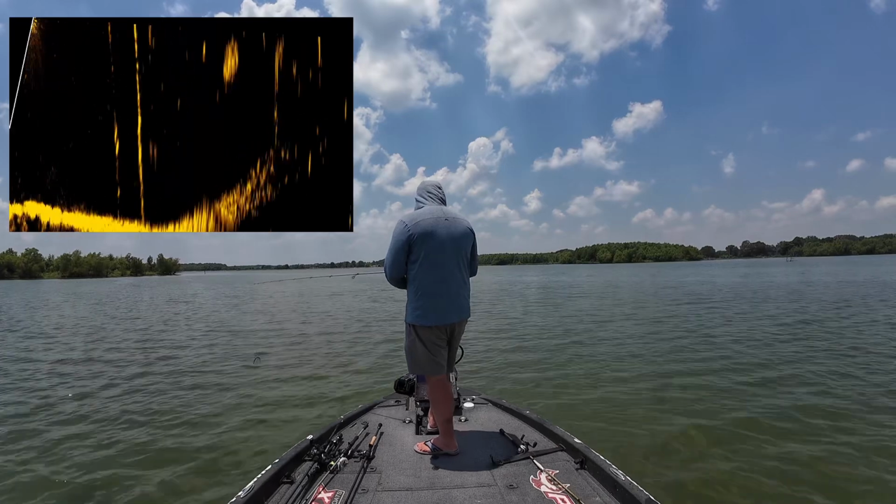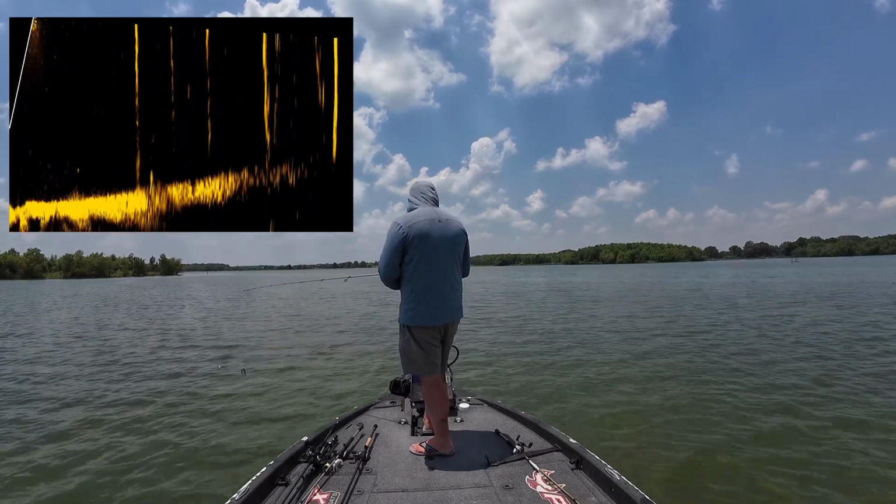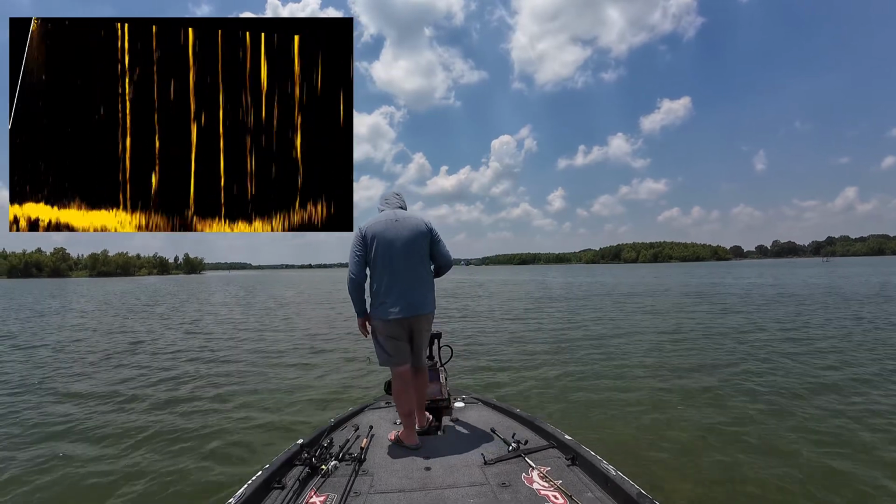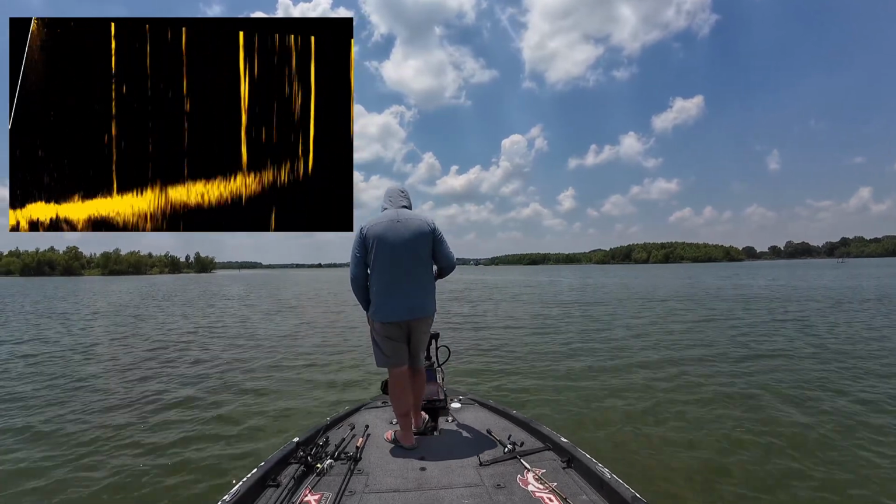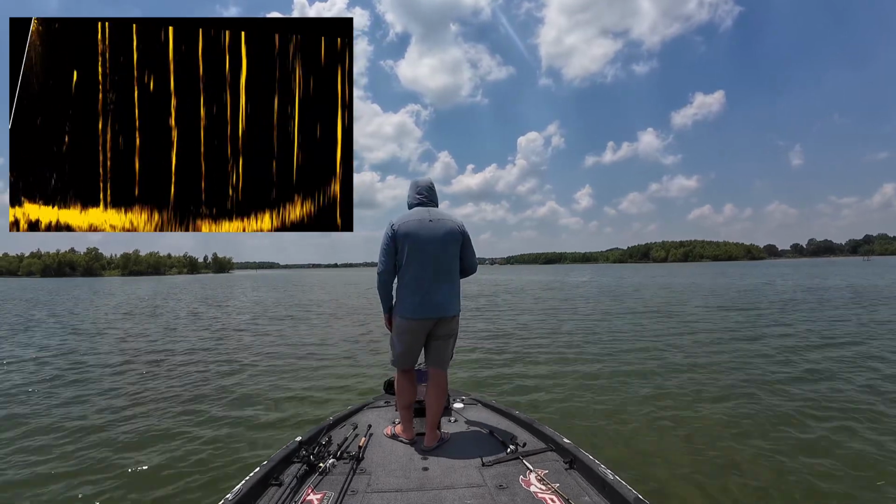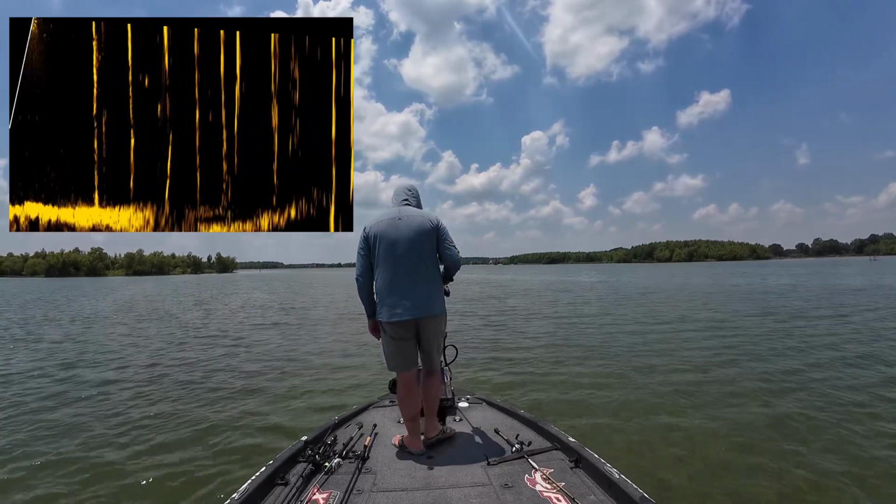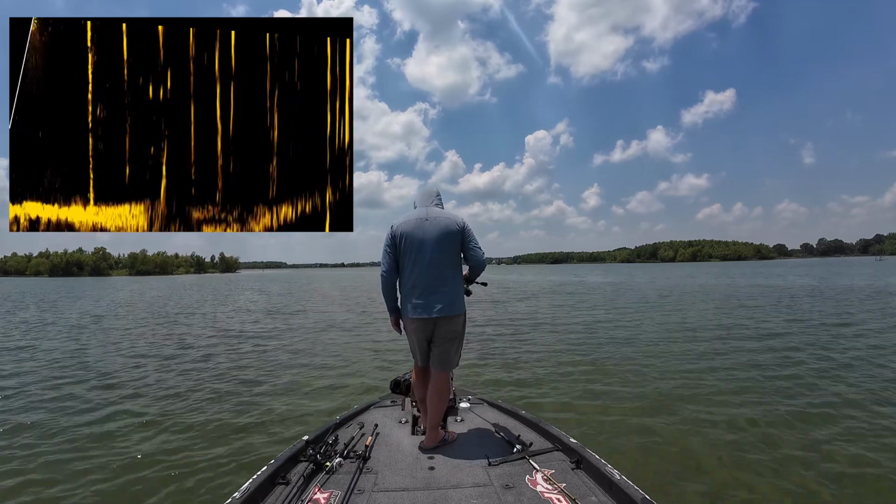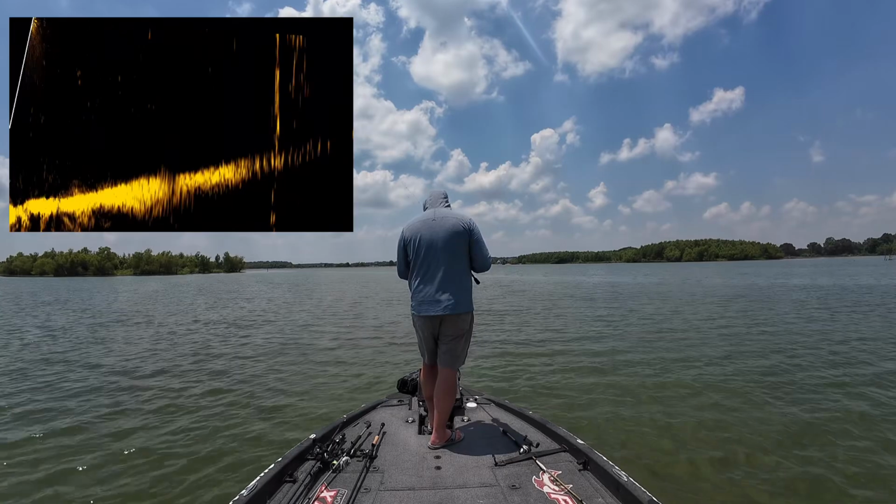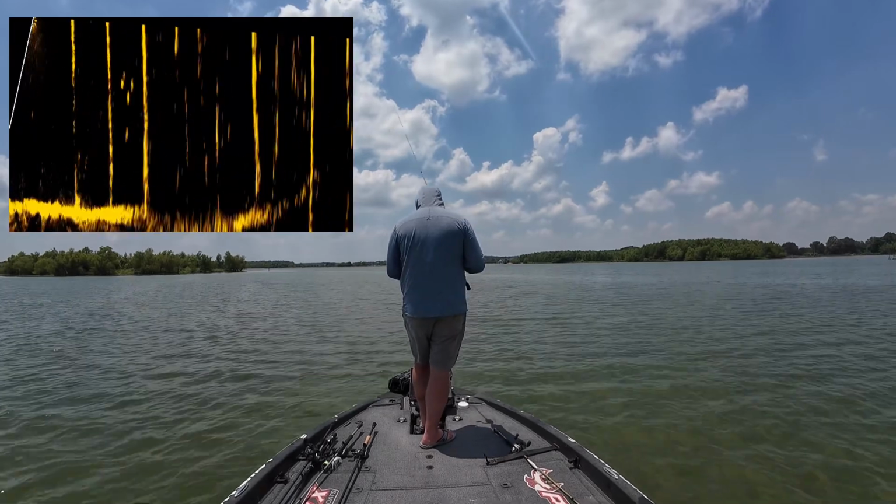So you can kind of horse these fish a little bit, and that's what I want. You can go real finesse with your tackle, Neko rigging, but if you're fishing wood like this, you really need to have the upper hand and be able to horse those fish out.